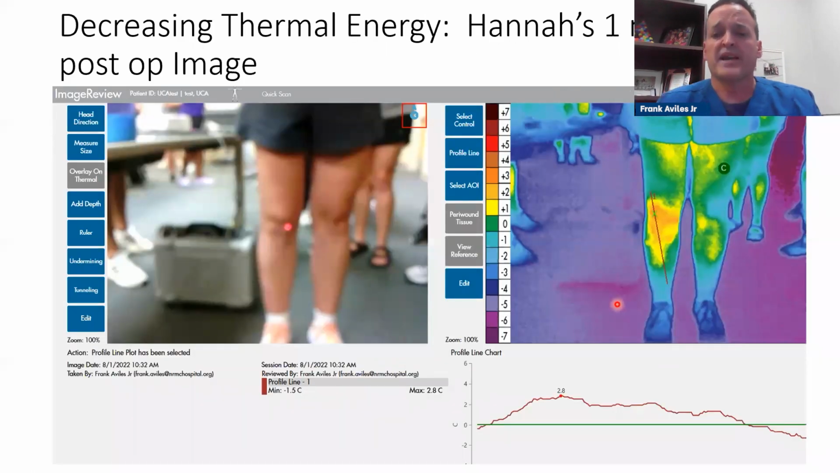And so a lot of our patients that we see don't have a good lymphatic system, so they're not able to decrease the inflammation. And it's my opinion that it leads to an infection. As a matter of fact, Dr. Malene, Andrew, and Susie Eamon and I are writing an article right now on total knees, and we're including thermography, but we're talking about addressing edema quickly for these patients.